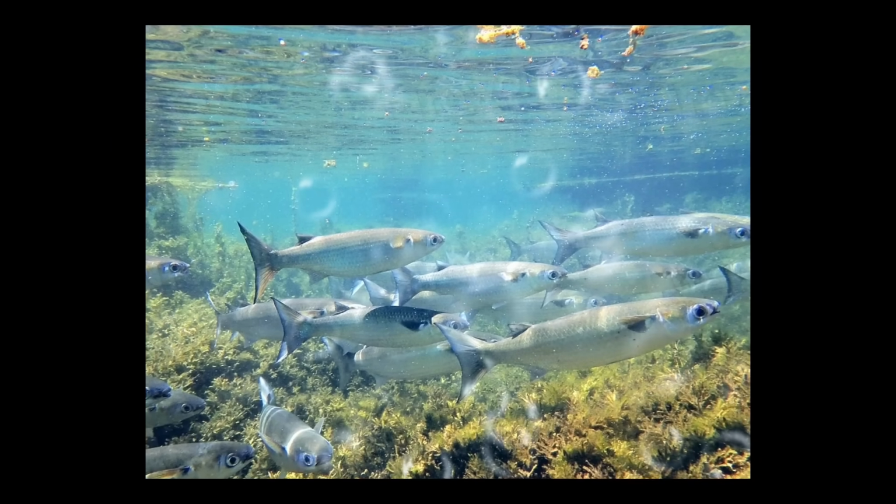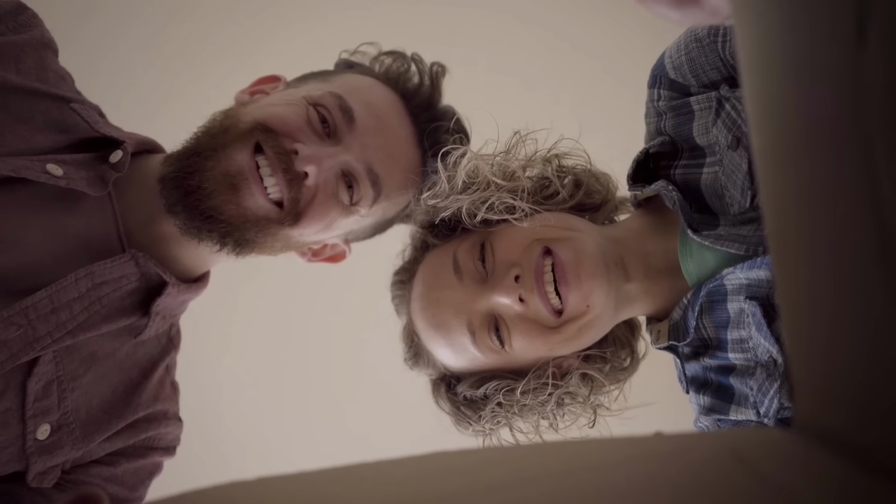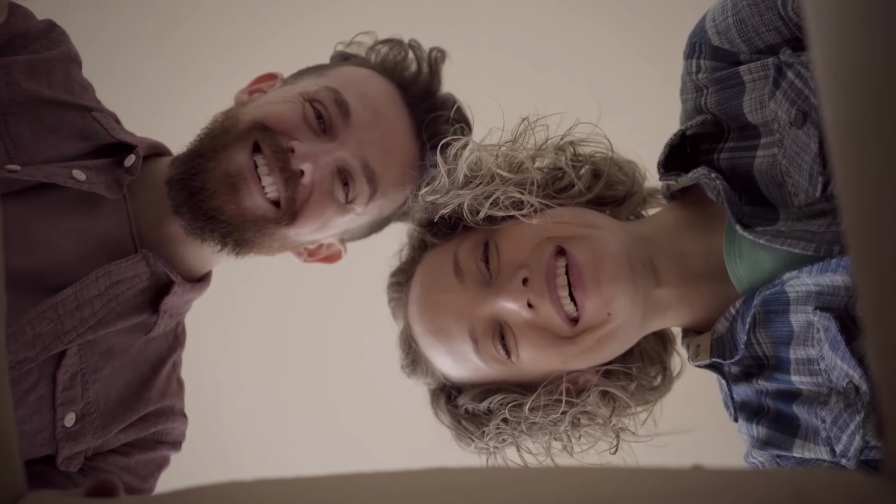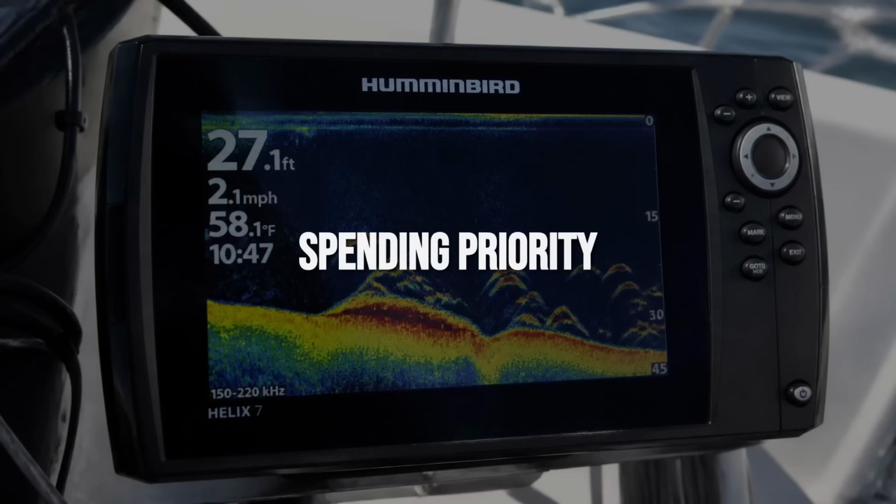This one's the exception. There's no menu setting for it. It just takes time on the water. And only after every bit of that, we talk gear. If you are genuinely itching to spend money, here's where I'd spend it, in order.